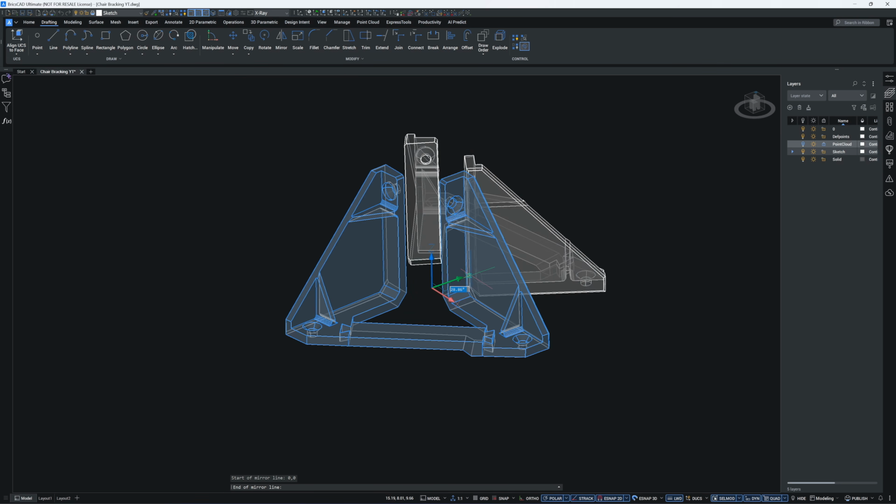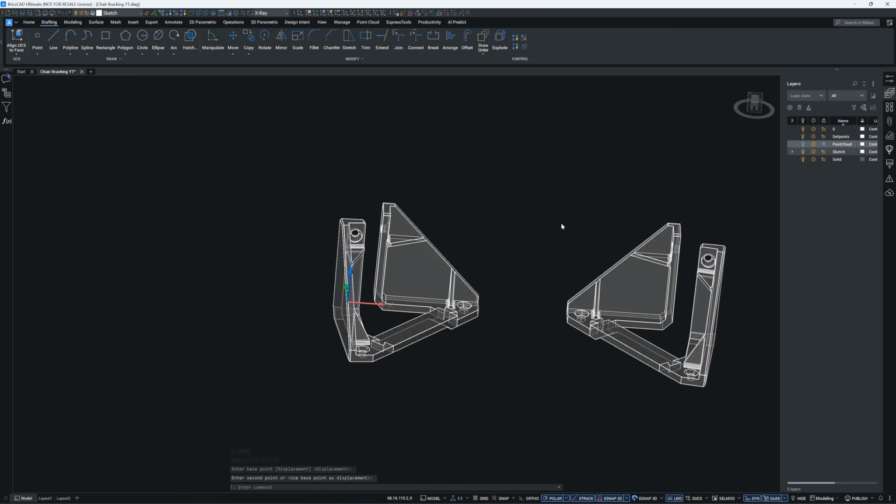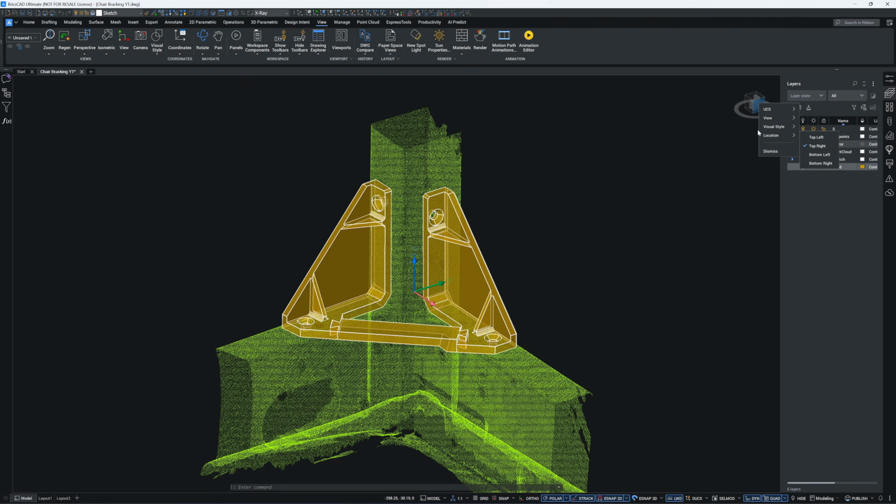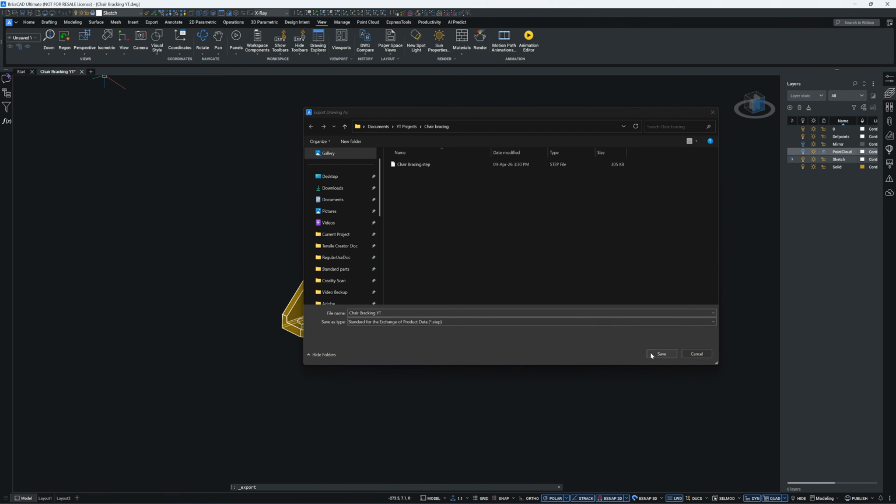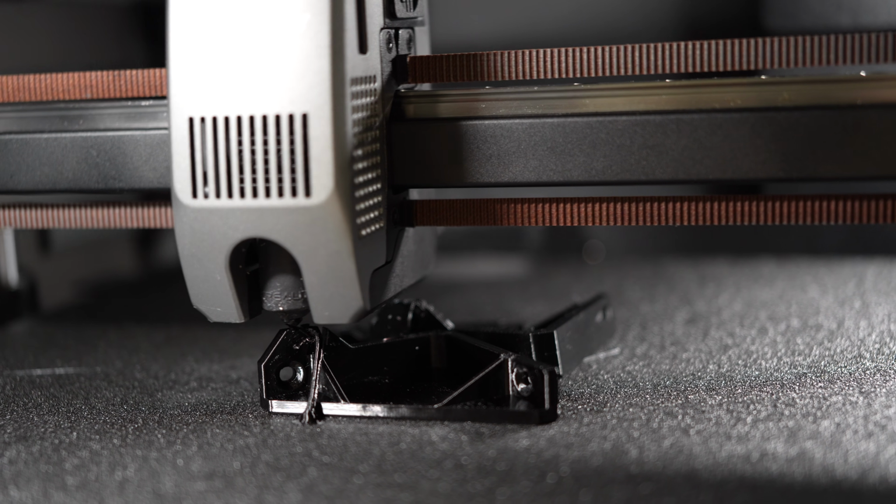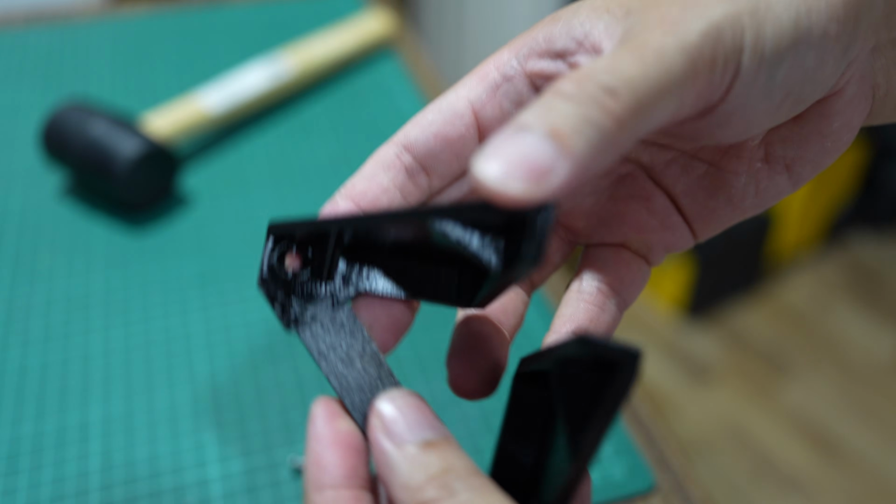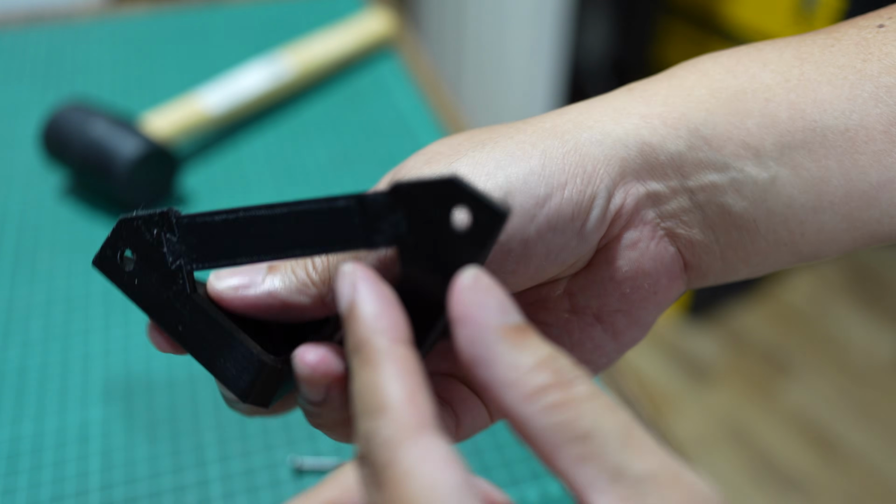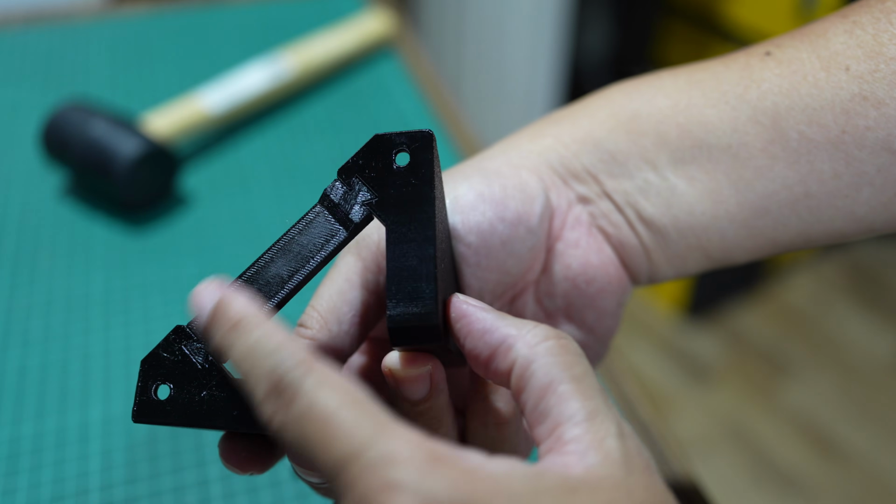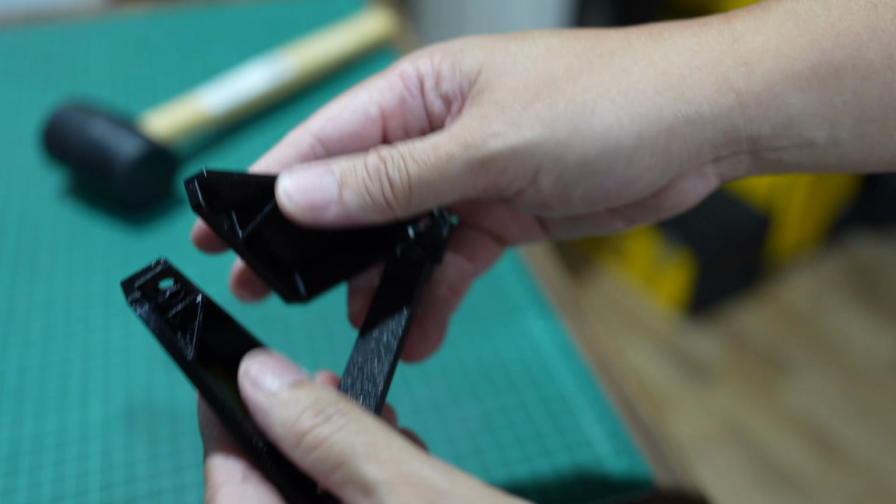And milling is super easy, no errors to worry about. And now the bracket is finished and ready for 3D printing. Because it's a tight fit, I don't need any adhesive, just a few taps and it locks in place. By the way, I printed this in PETG. It's better suited for this kind of work.